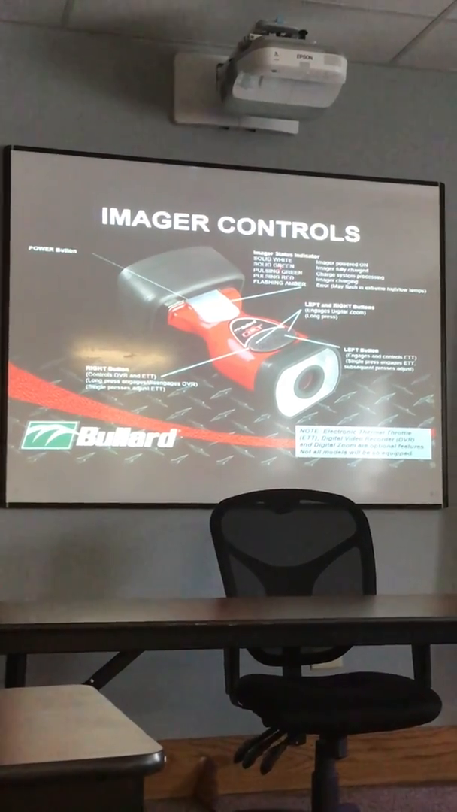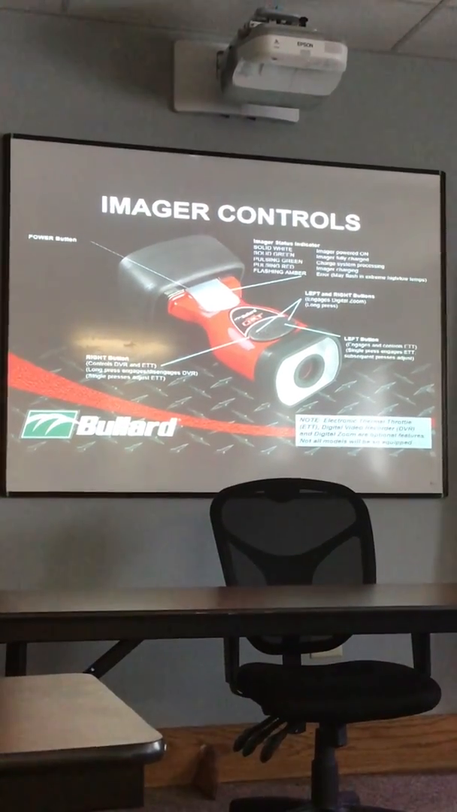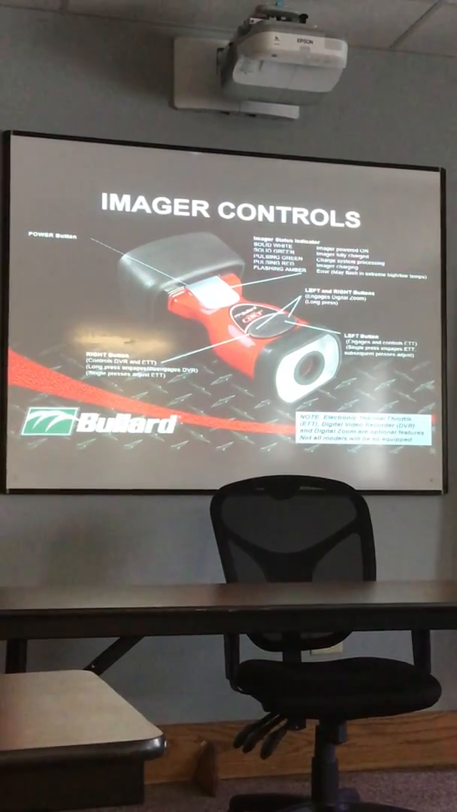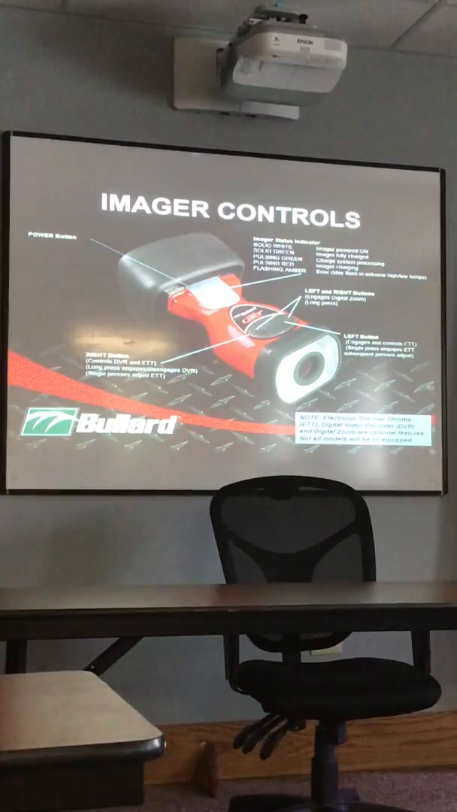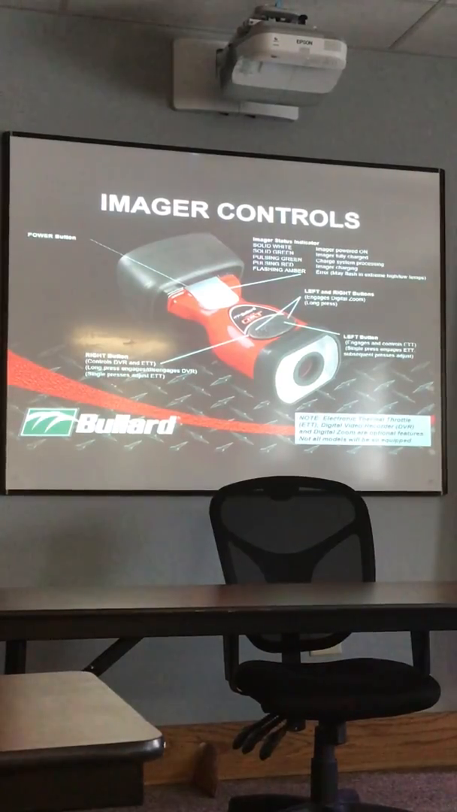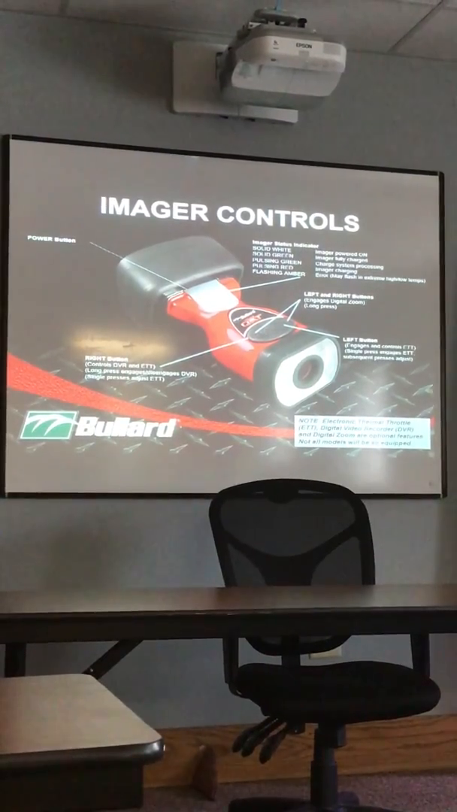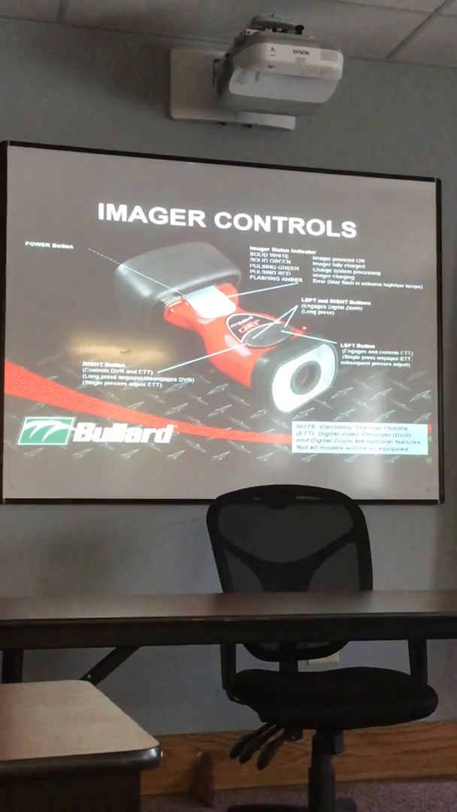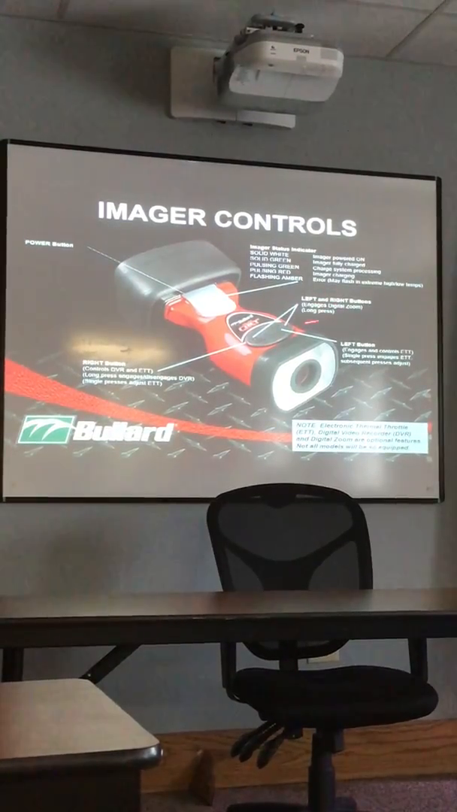When it's in the charger, this will have a solid green if it's charged, or it'll pulsate green for a second while it's processing. And if it still needs to be charged, this will pulsate red. If it pulsates amber or orange for any reason, there's some kind of problem with it. This is that thermal throttle button here, so long press that one gets you into that second mode, and then click it again, that gets you to thermal throttle.